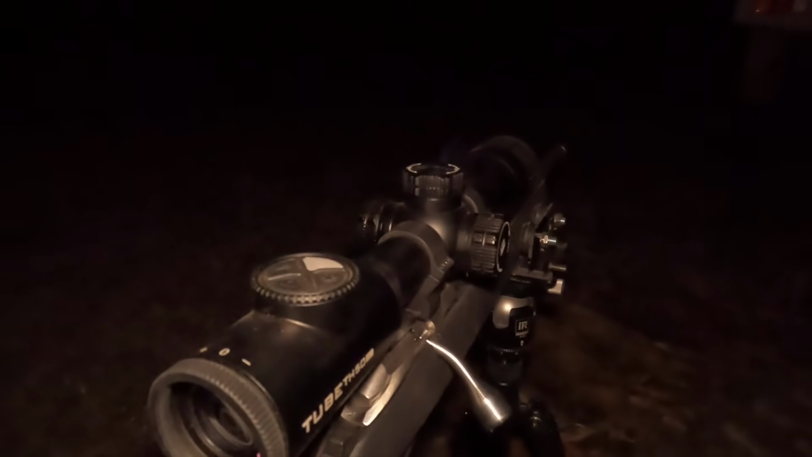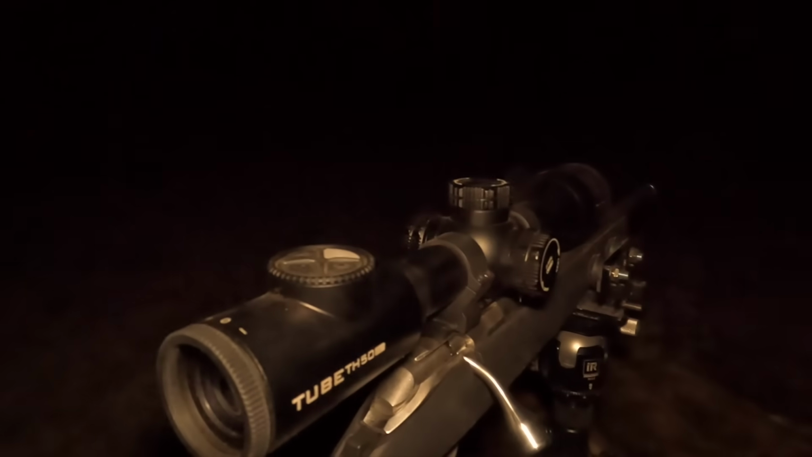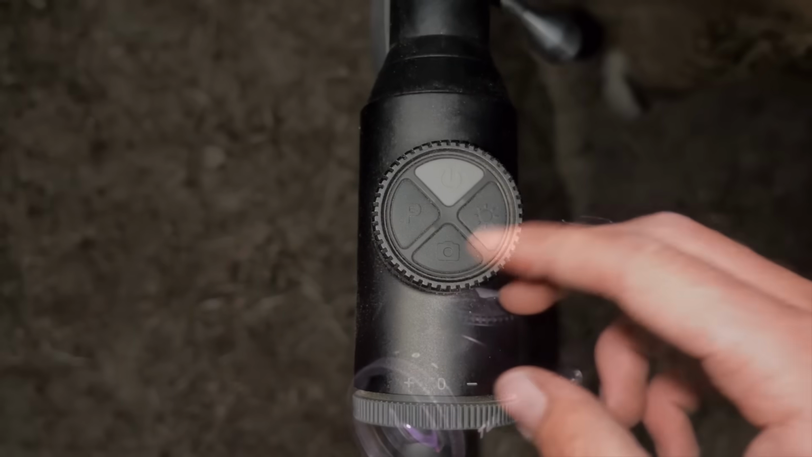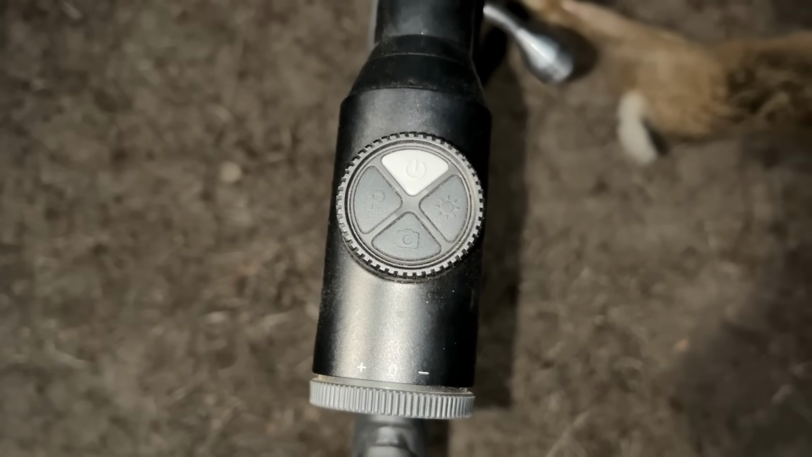Scroll to zoom. It takes another battery you can change out. The battery life in it is really good. And yeah, it's just a really intuitive menu system. I like the buttons on here. You can use a quick button to change the colour palettes, and yeah, it's just a really good scope,